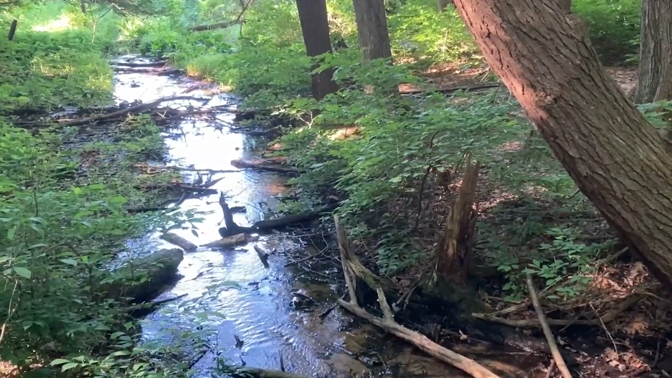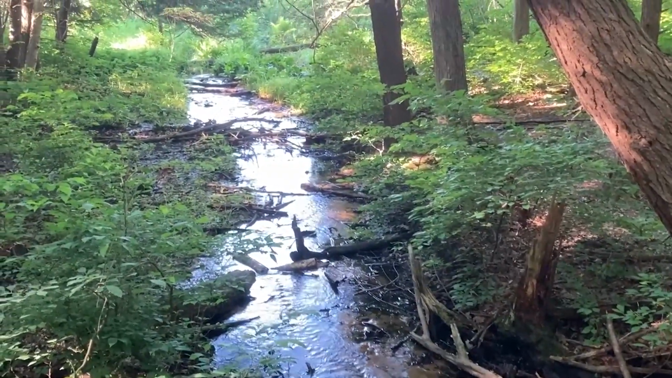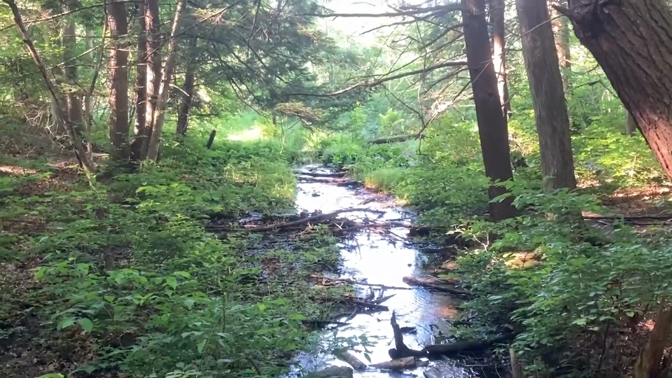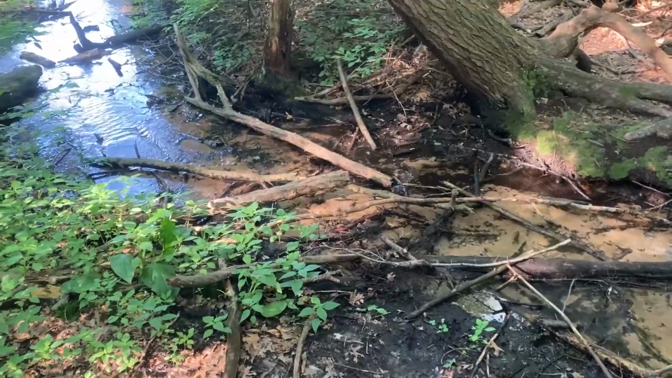So I'm on a little bridge that's over this little creek. And look at how picturesque this is. The light is hitting it just right on the water. It's just a quiet little scene. There's a tree right here with some highlights on it as well that's overhanging the creek. And even down below, there's some wonderful little highlights on the moss and the limbs that are stuck in the creek. But guess what else there is?